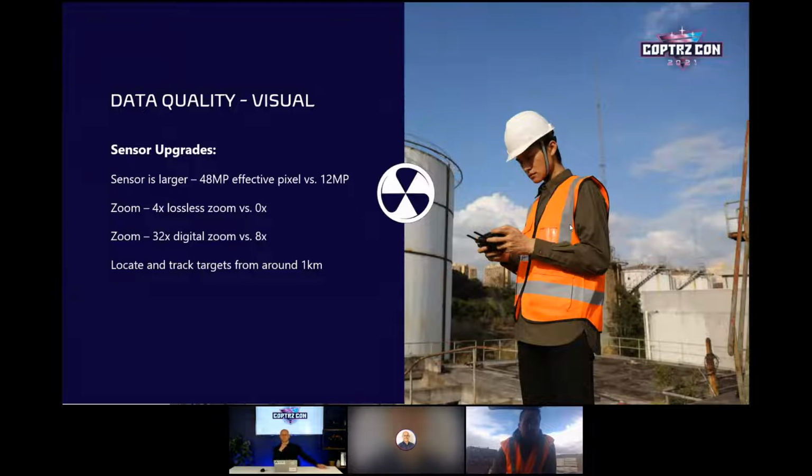Very, very quick. You can get out and about. Easily get 25 minutes runtime up in the air. It comes with a smart controller, which some people love, some people hate. I'm actually turning to be quite a fan of it. It's really good. It's nice and bright. All the controls are there. Going from tripod mode to sport mode, everything you need is on that controller quite nicely.